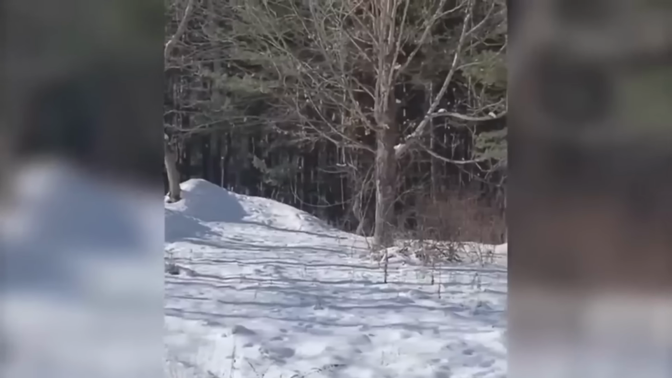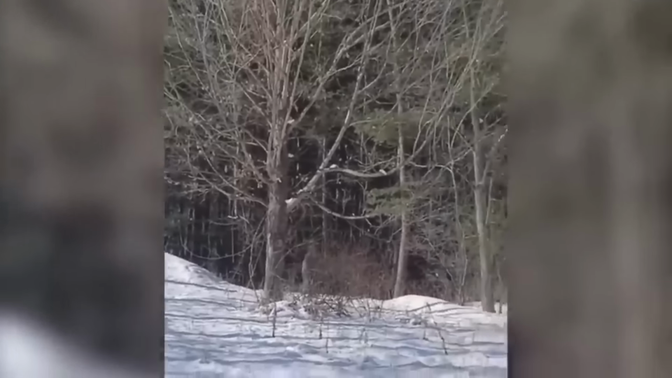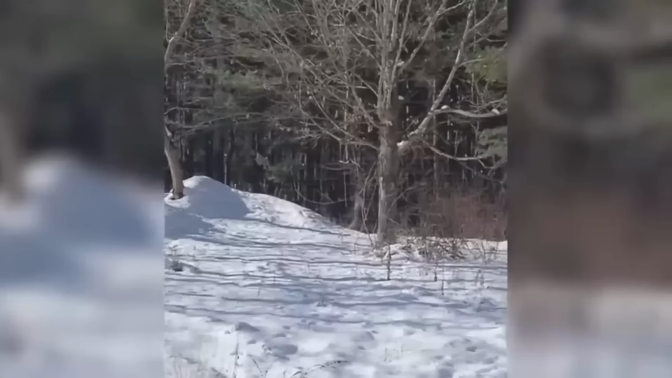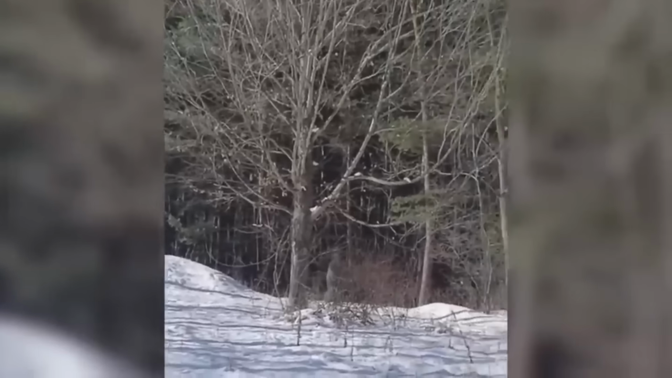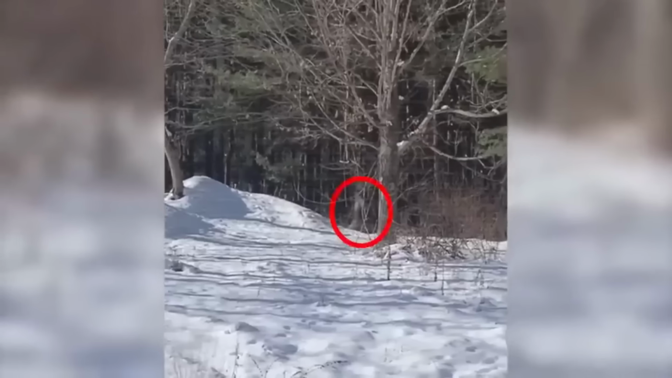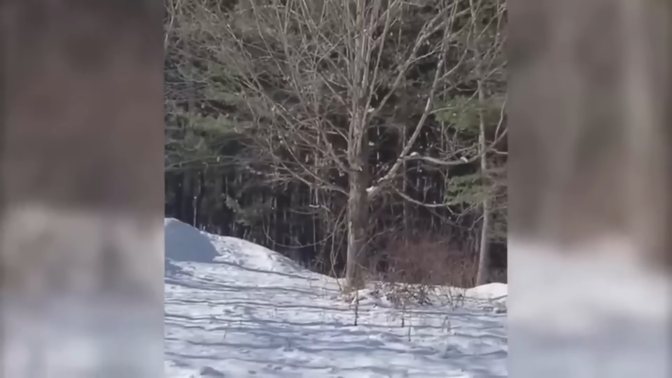The following video, shot in Fort Wilkins Historic State Park, claims to have captured a Sasquatch on camera. In the video, the large, furry humanoid creature is clearly seen walking through the forest. At some point, realizing it has been spotted, it stops and takes cover, blending into the environment.